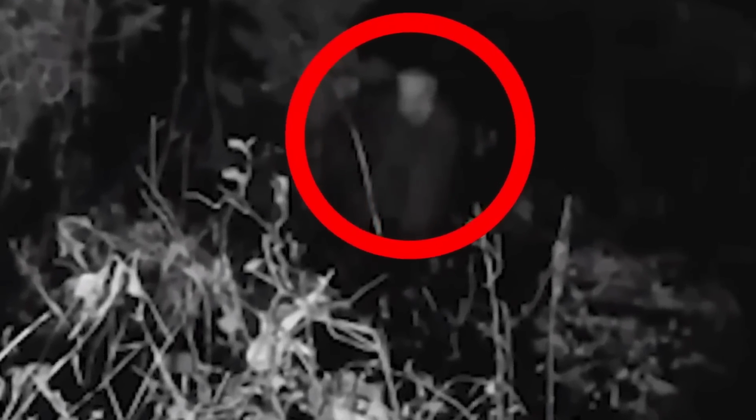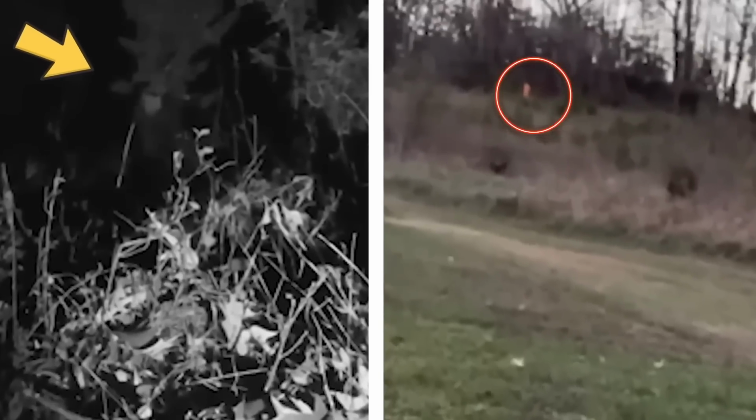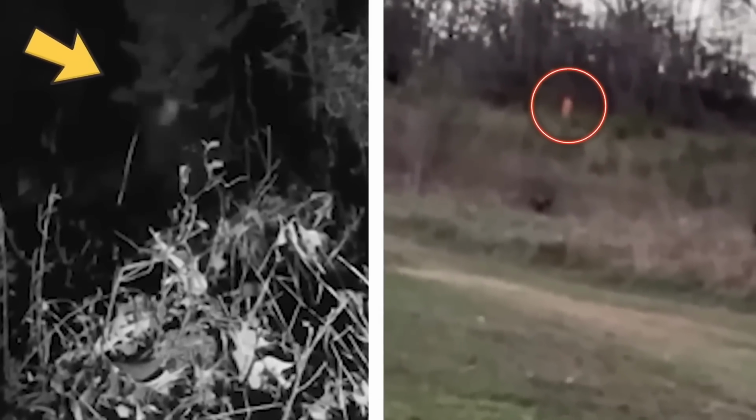What is that? My bad, man. He caught this bizarre creature in his backyard that looked like it was wearing some kind of freaky mask. And in the woods, he caught another creature that was glowing like crazy. It was totally nuts. But even after all that, nobody knows what the heck those things actually were.